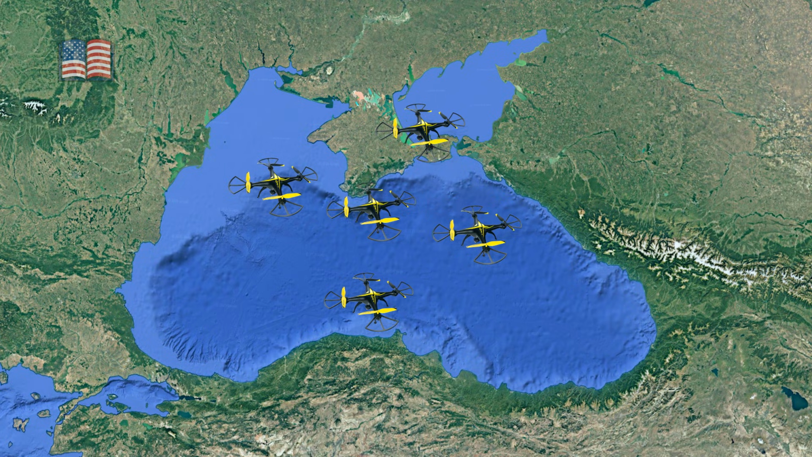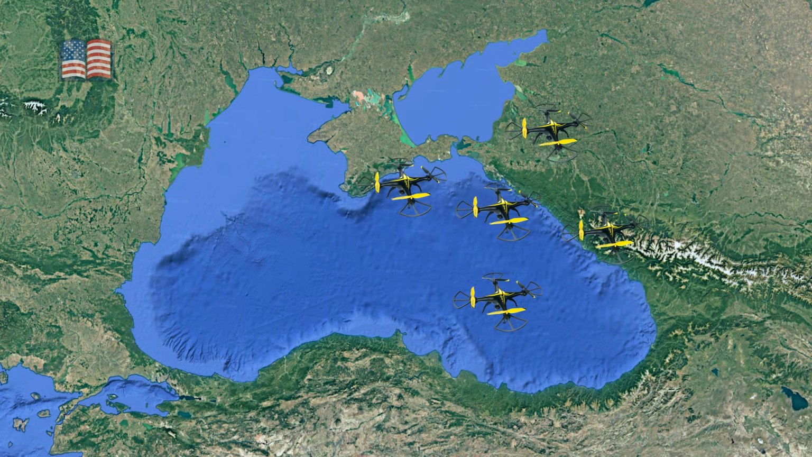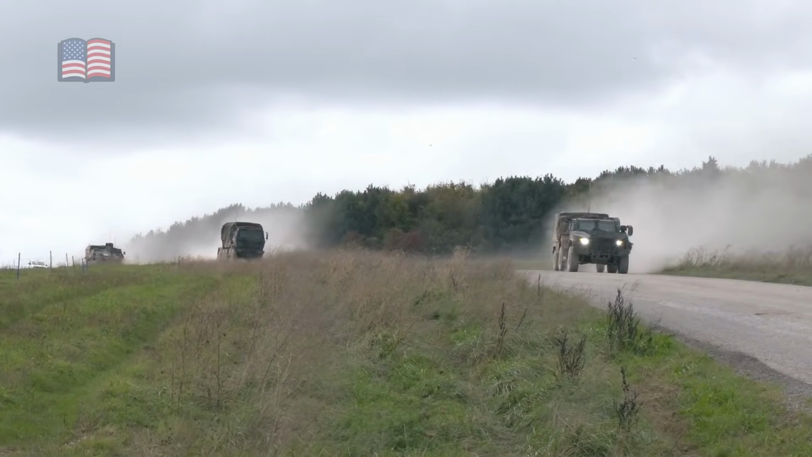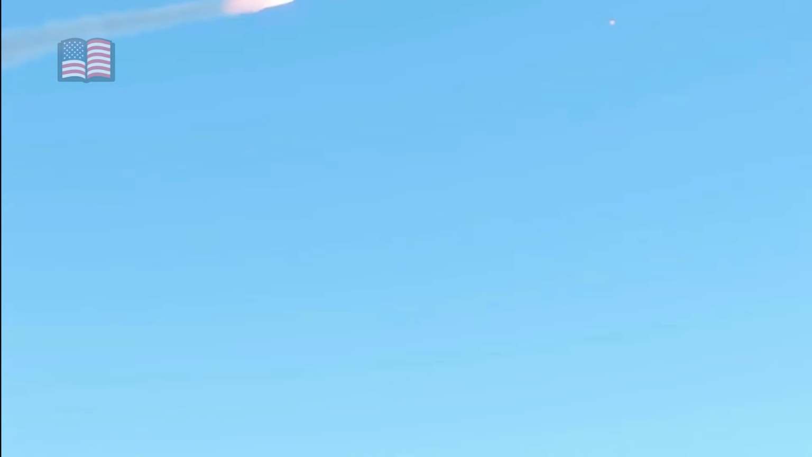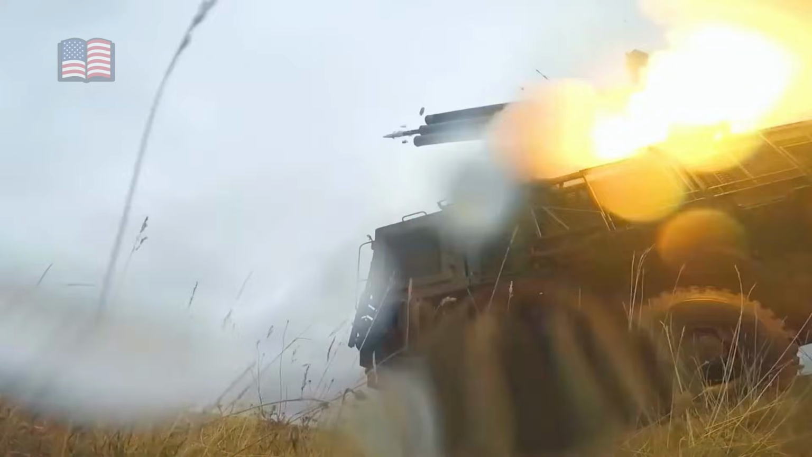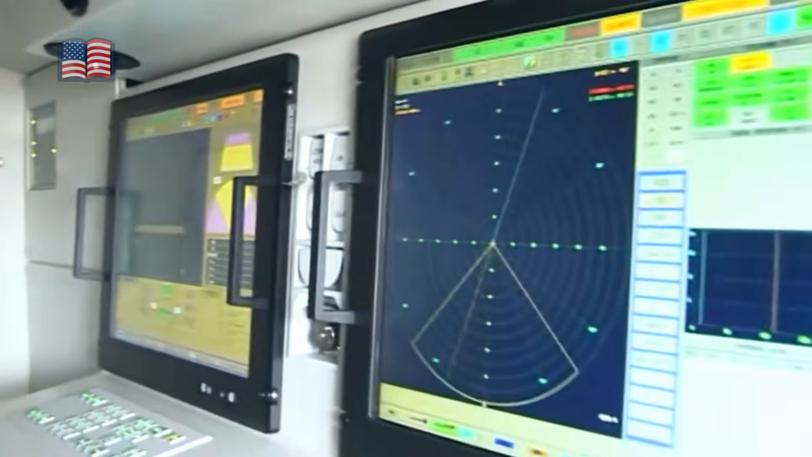The Black Sea itself remains unchanged, but the way it is used does not. Narrow approaches, predictable transit lanes, and habitual timing patterns all become vulnerabilities when persistent aerial surveillance is available. Even without constant strikes, the knowledge that eyes may be overhead alters behavior. Ships spread out, routes lengthen, and schedules shift, each adjustment imposing friction that slows operations and consumes attention. In this sense, surveillance is a weapon even when it never fires.